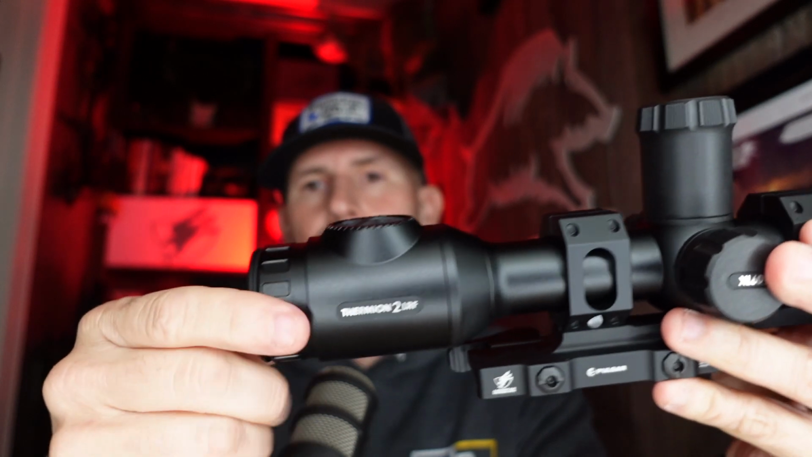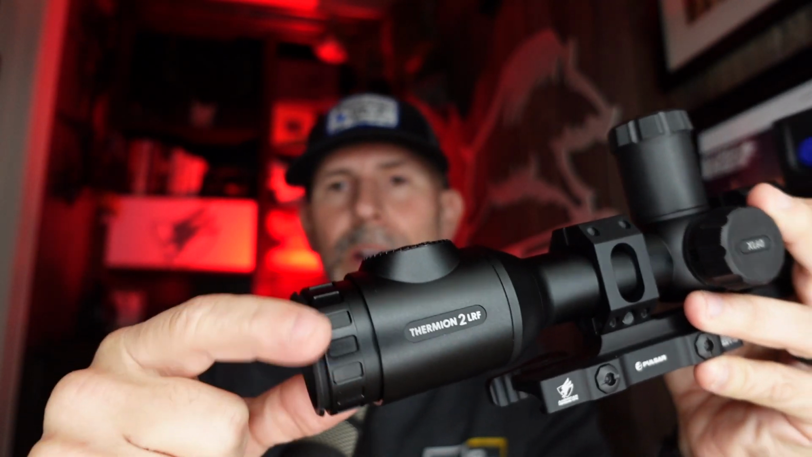It does also come with a rubber eye cup that I never put on the Thermions. I just like it without the rubber eye cup. And it does have an eyepiece diopter focus right here, so you can focus the numbers and letters on the screen to whatever your eye prescription is. This looks very familiar, like the rest of the Thermions. If you're looking from the outside, the biggest thing you're going to notice is that it has a 60 millimeter objective lens instead of a 50. So a little bit larger objective lens, but everything else looks very similar to the previous models.